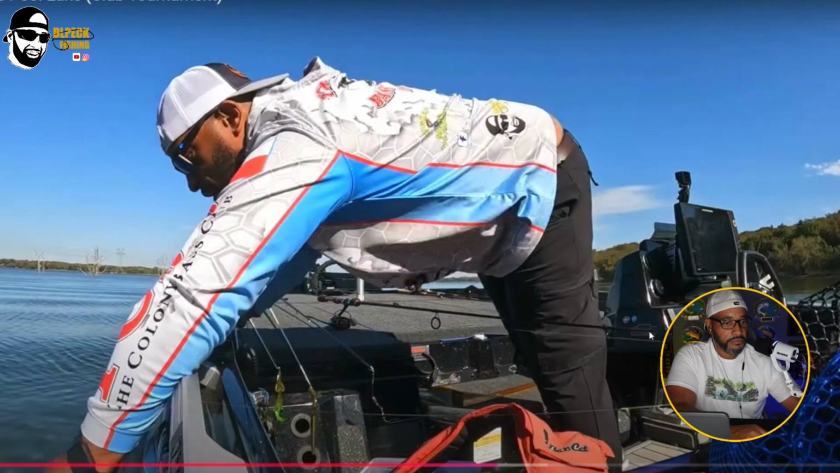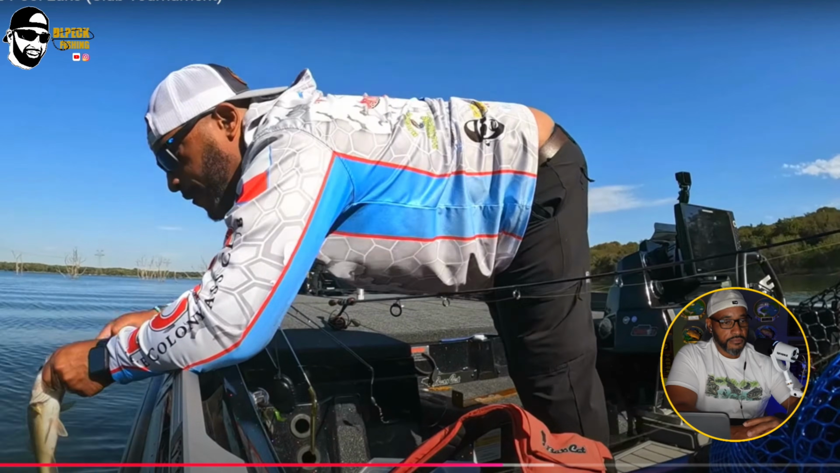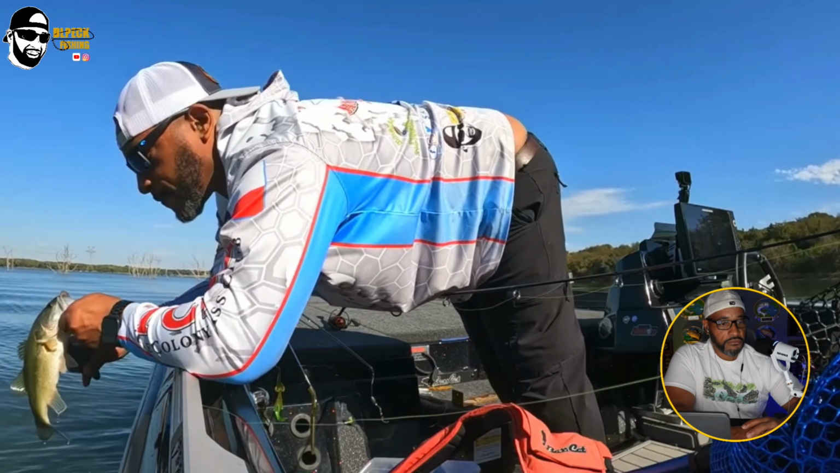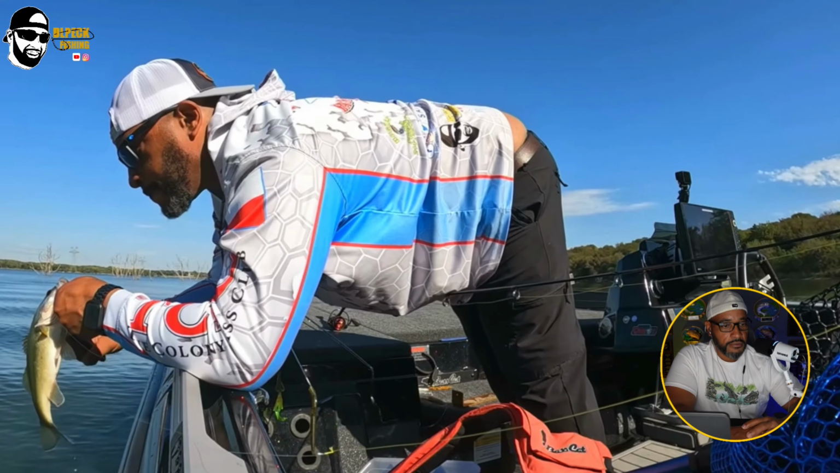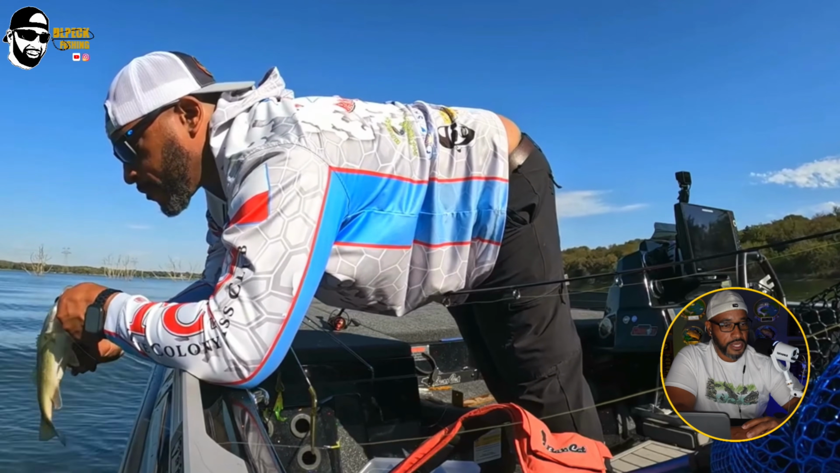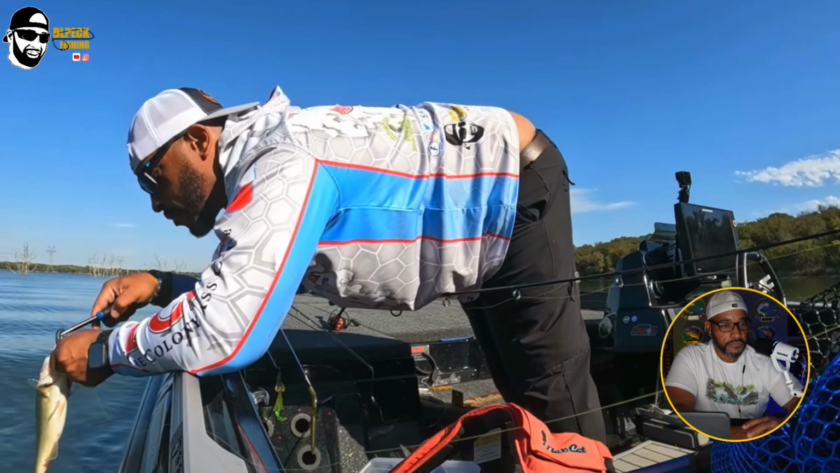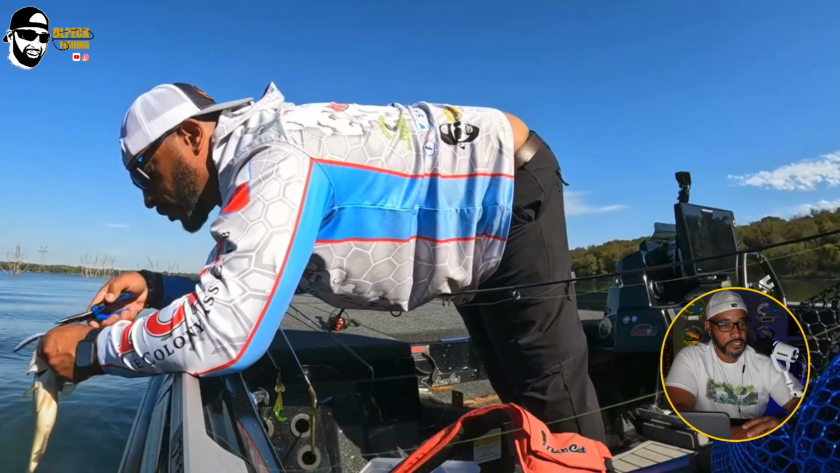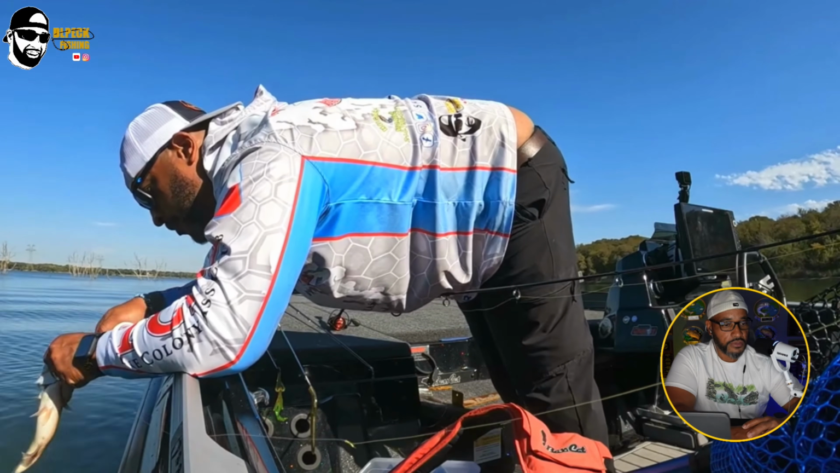I'll talk a little bit about what I'm using here and why I'm fishing this area. On this one, I believe I was fishing that brush pile with a shaky head. Looking here, I believe it was a Z-Man worm.